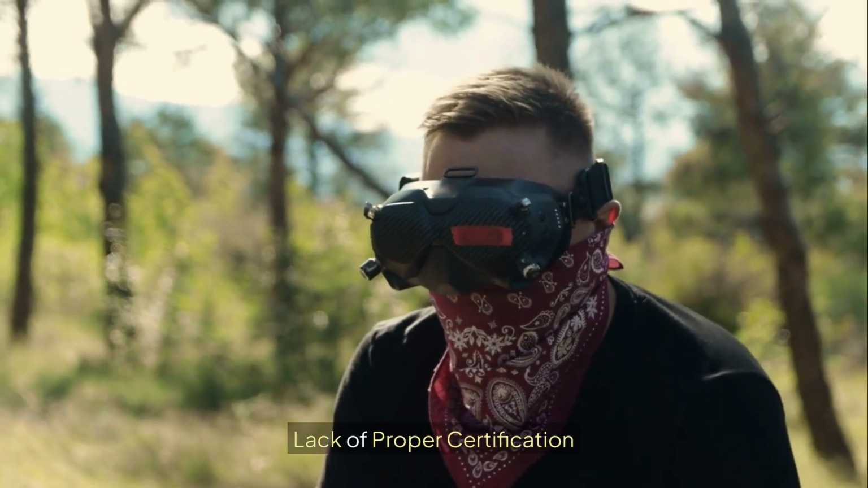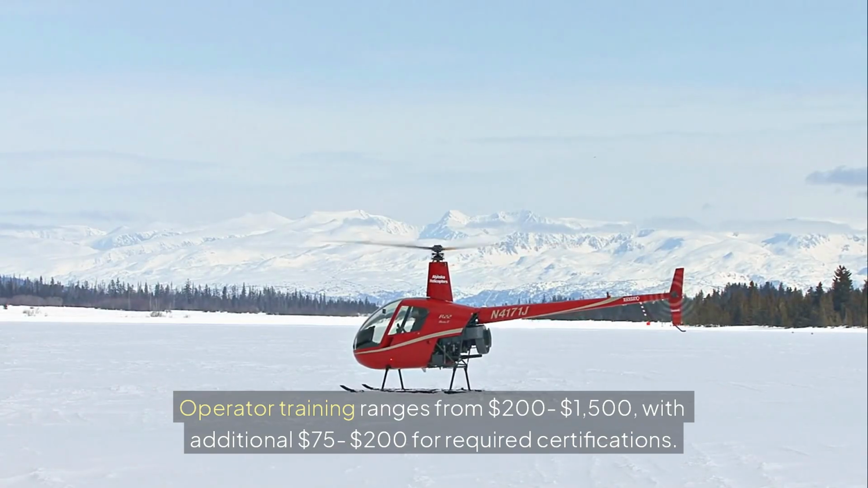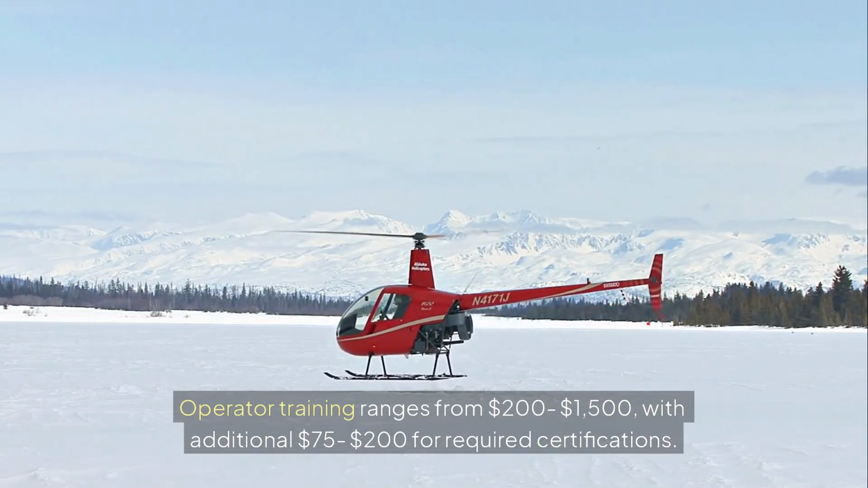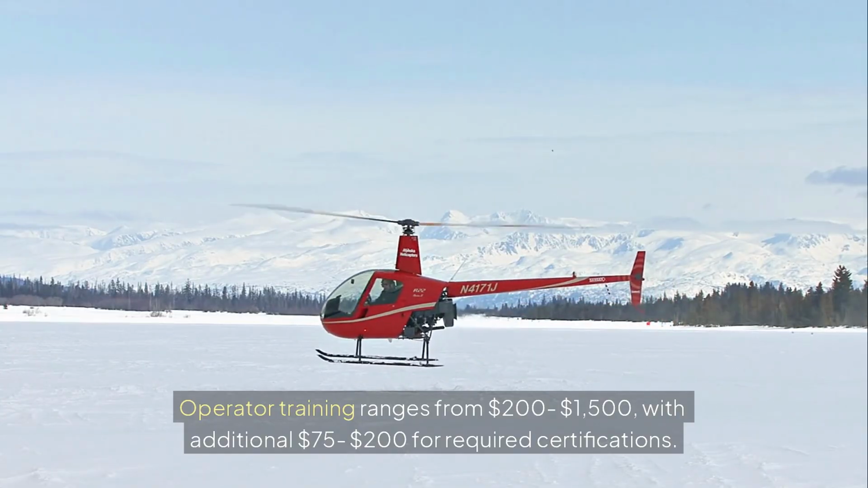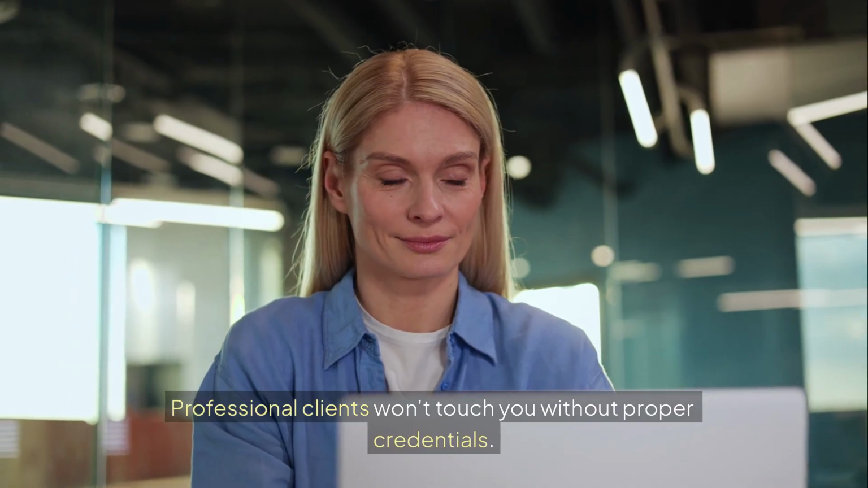Lack of proper certification. Operator training ranges from $200 to $1,500, with additional $75 to $200 for required certifications. But here's the reality. Uncertified operators create liability nightmares. Professional clients won't touch you without proper credentials.